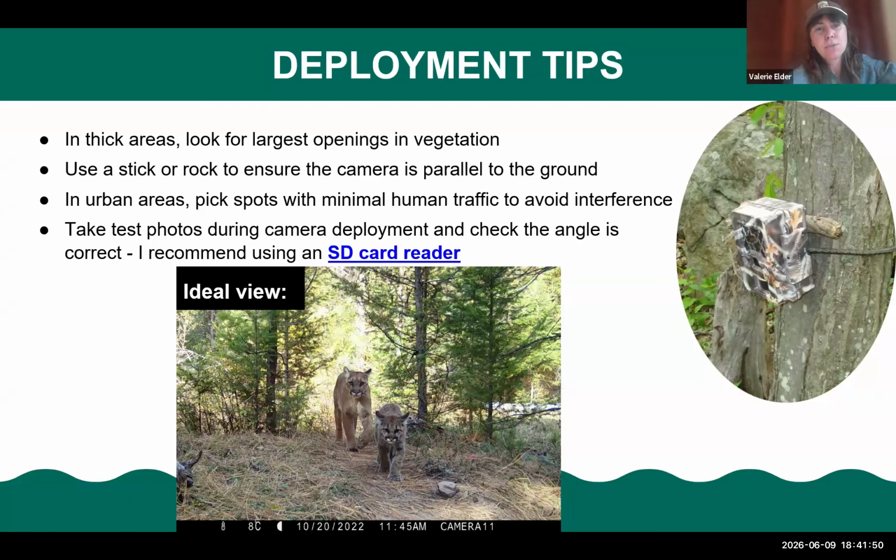So a couple tips to sort of review some of the things that were covered and some other things to consider when placing your cameras are to sort of look for openings in vegetation. Our species are more likely to kind of travel in those openings, places that we want to walk, they might want to walk as well. And if you're having a hard time getting that camera parallel to the ground, you could use a stick or a rock to ensure that it's at the right angle. So putting that little stick or rock in between the tree and the camera, as shown in the right side of the screen, to adjust that.